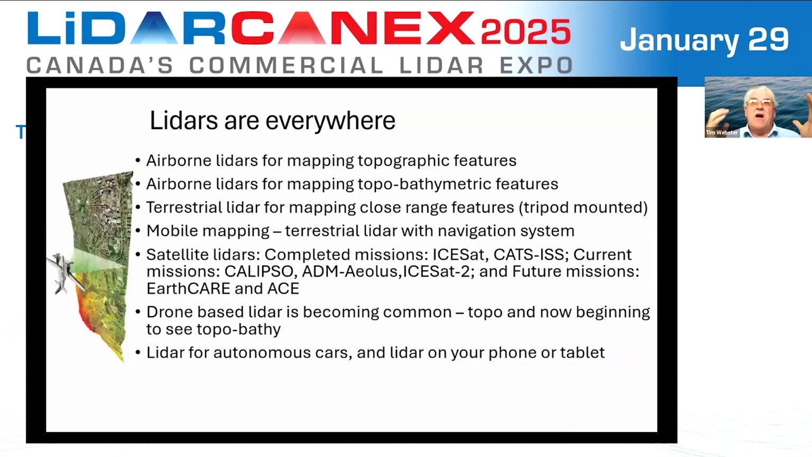So LiDARs are everywhere. We're familiar with airborne LiDARs for topographic mapping. We also have airborne for topo-bathymetric, and terrestrial LiDARs for close range, whether indoor or outdoor using tripods, in factories, plants, things like this.